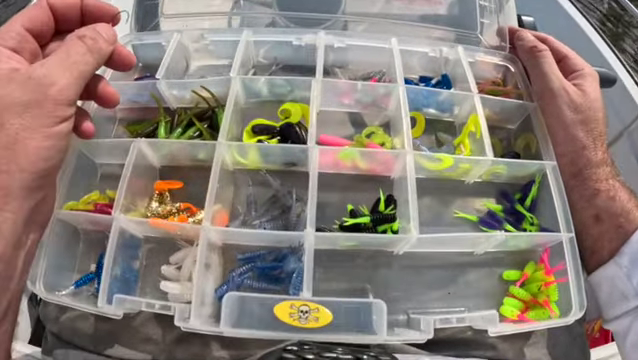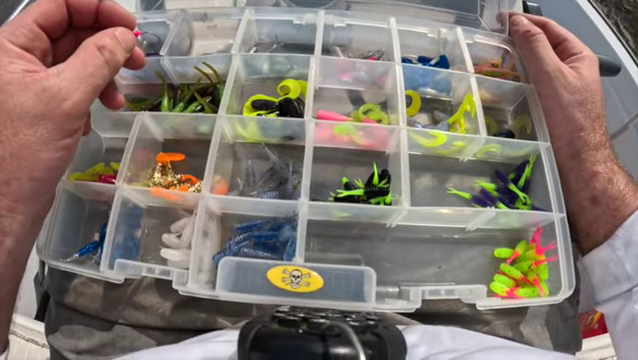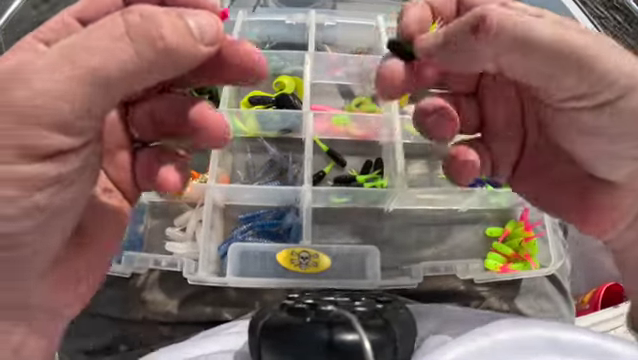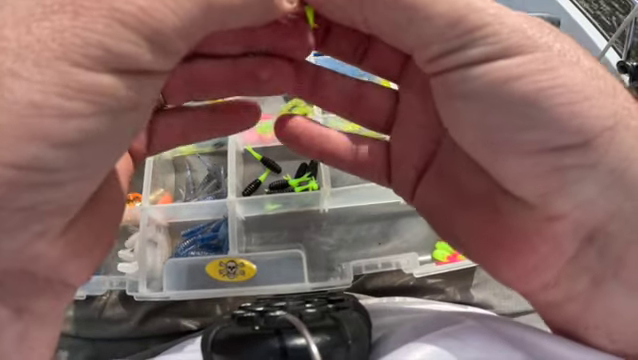It's dirty water, and let's see, what color do I like the best? I like the old-fashioned electric chicken. Let's try black and green on a pink head. I have no idea if it's gonna work or not, but we're gonna give it a shot.